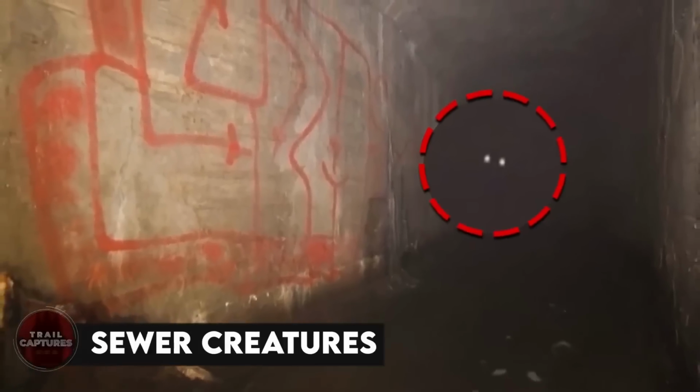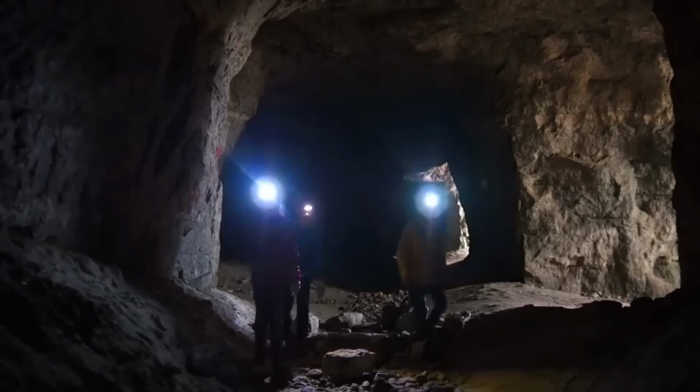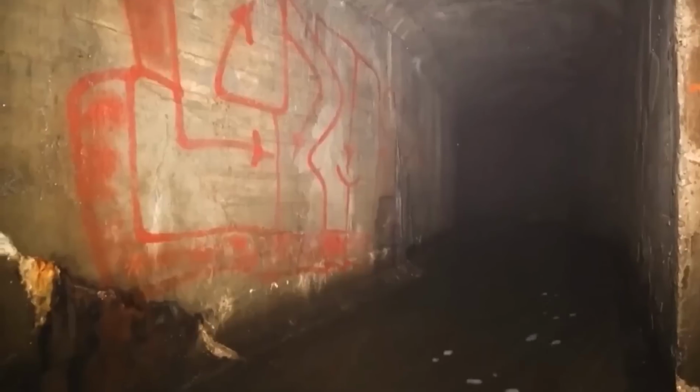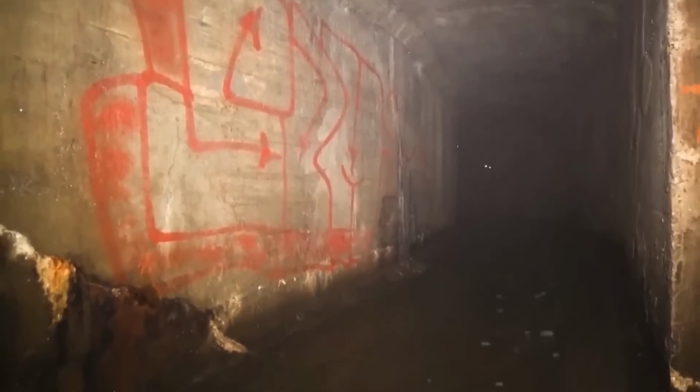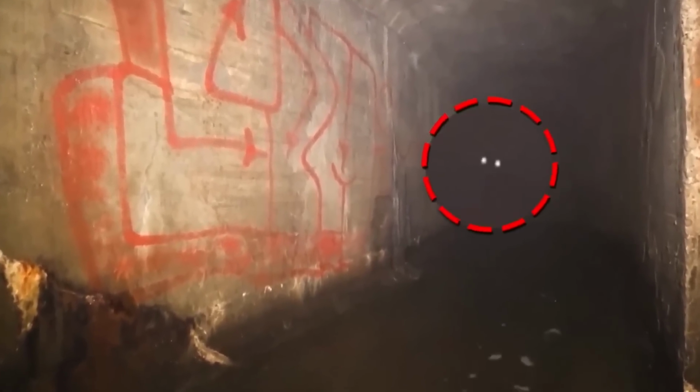Sewer creatures. When people started hearing weird noises coming from the sewers, they informed the authorities. However, even after investigating, there was nothing to be found, so they set a camera under there. And this is what the camera recorded. A pair of glowing eyes. Like the creatures came to inspect and quickly ran away after seeing the camera. Pretty scary, don't you think?